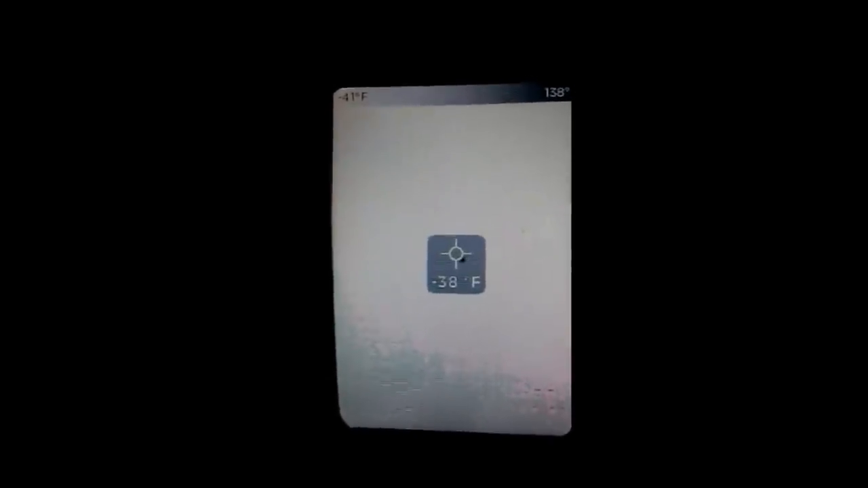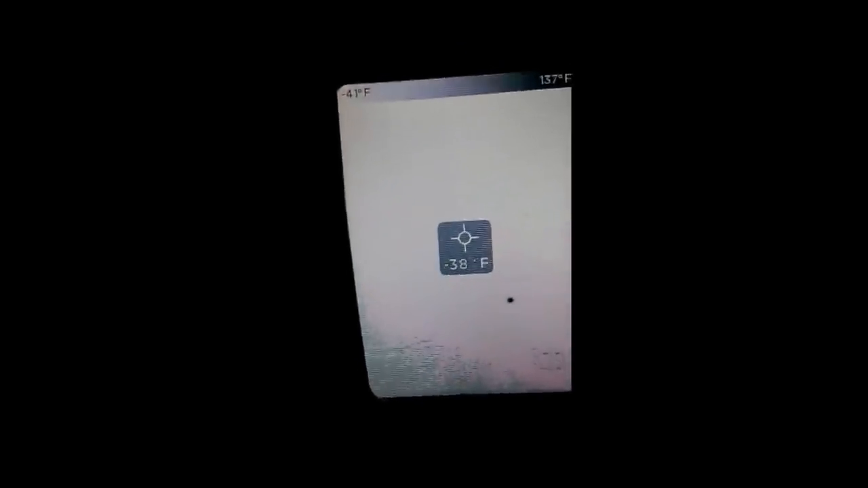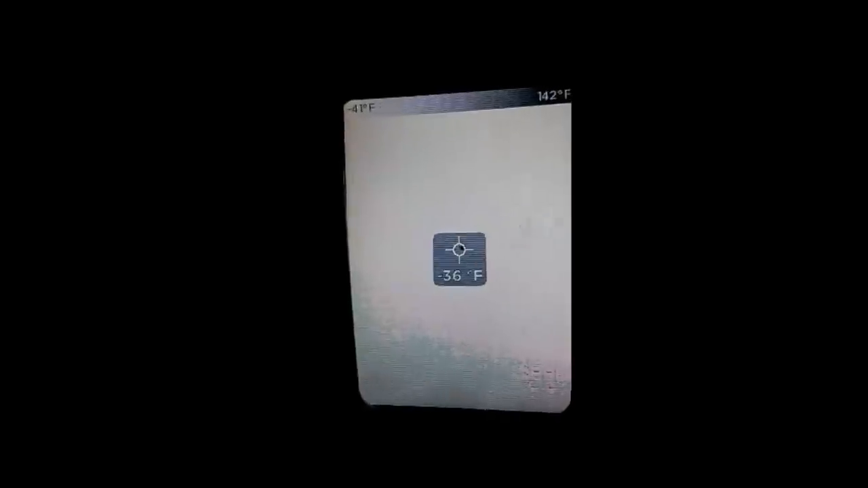And you can see when we get near the moon, the temperature goes up. -39 degrees. If we move it up here, -38. If we move it down there, it's -38. If we move it over there, it's -38. When we get near the moon, it changes.